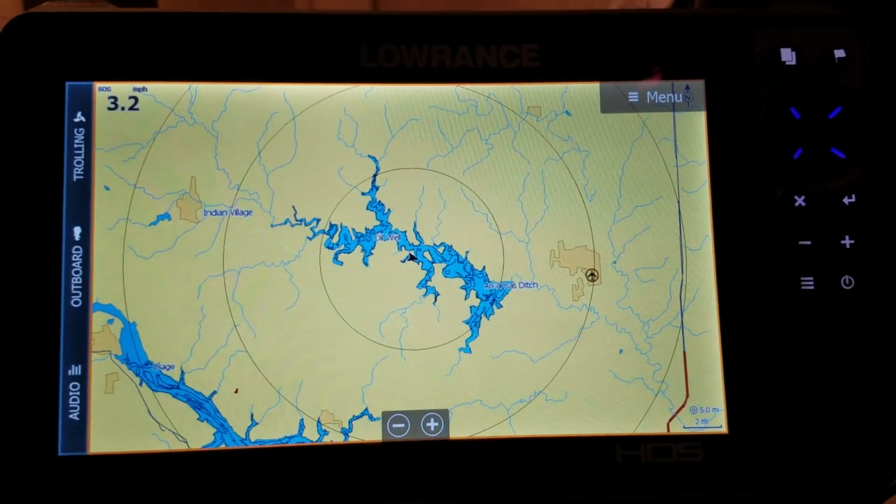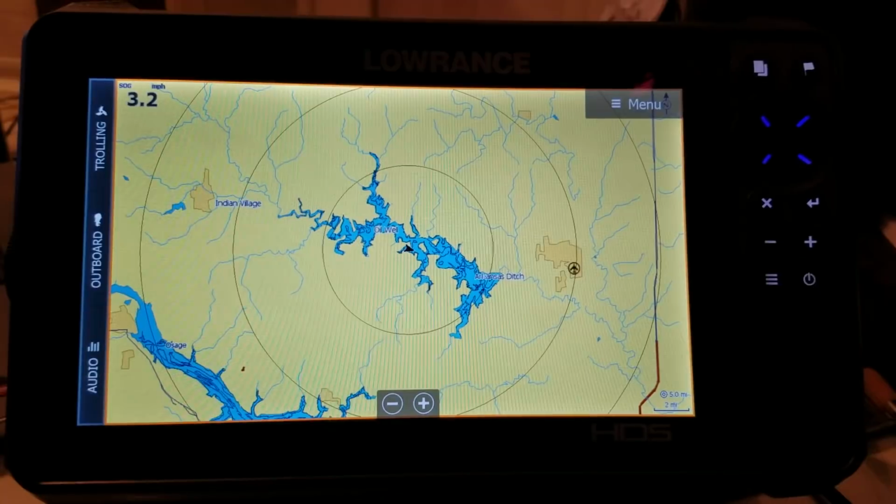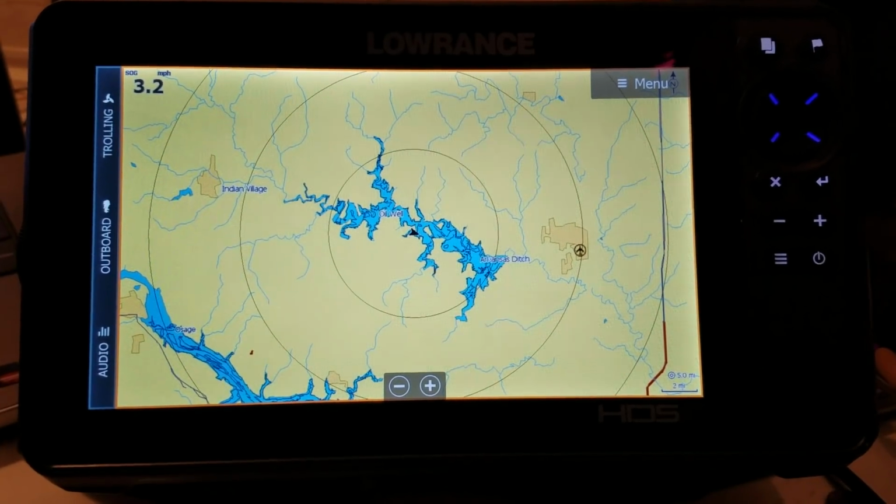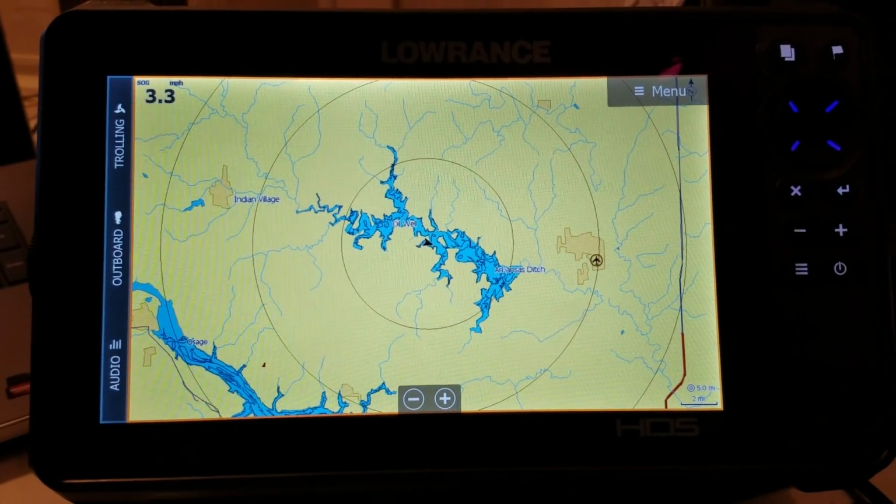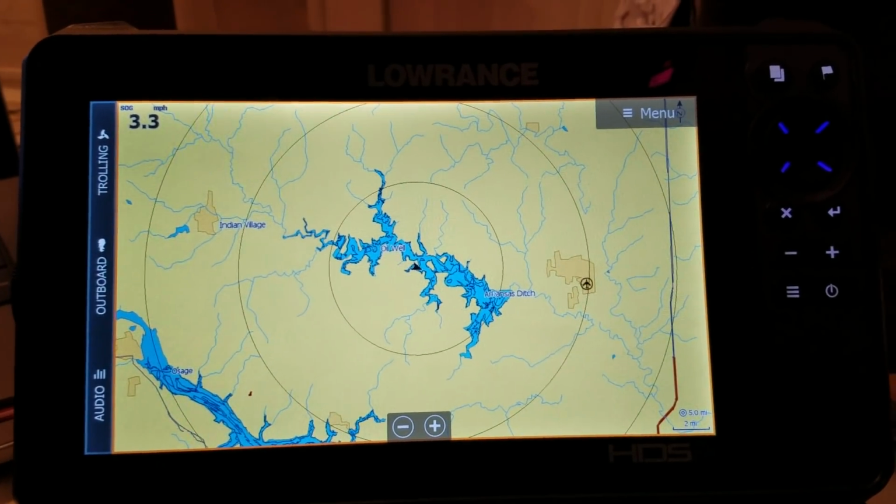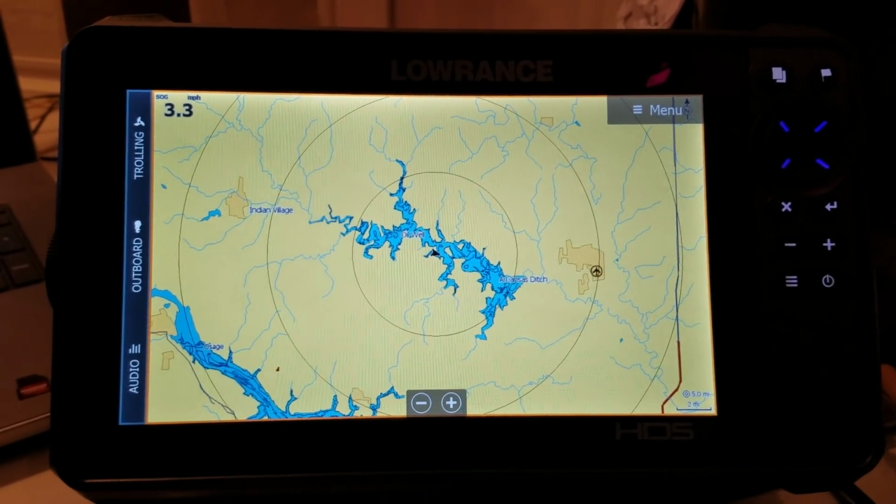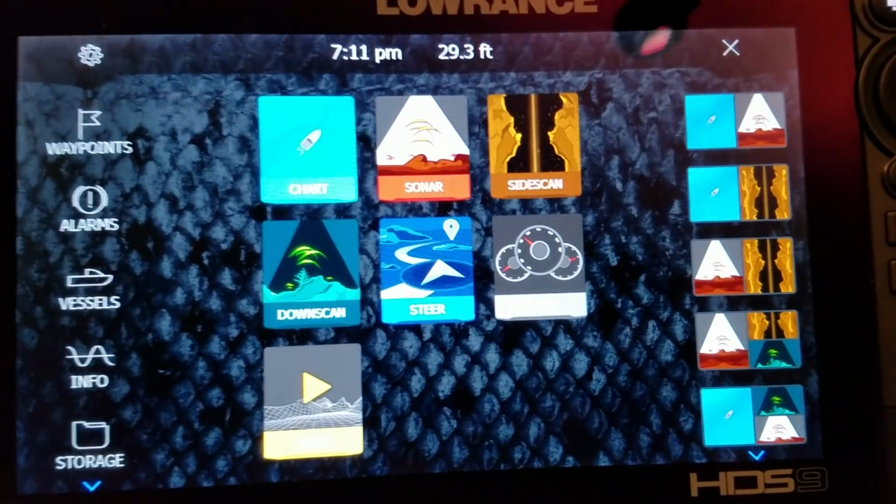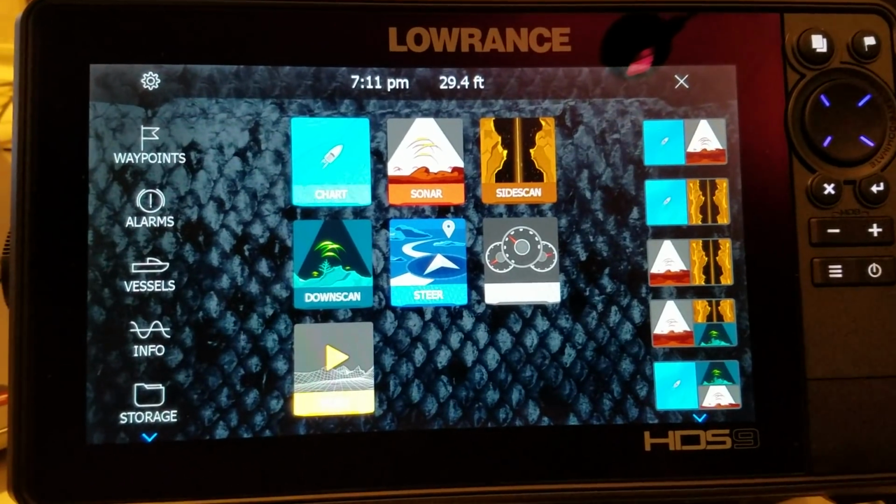And here is the key. They're on there, and it's already preloaded on the HDS Live, which means that you don't have to pay extra for the maps. Wow, what a concept, huh? Just another reason to purchase the new unit. And if you go in here too, also you go back, let's see, hit the Pages, go back to the main menu here.